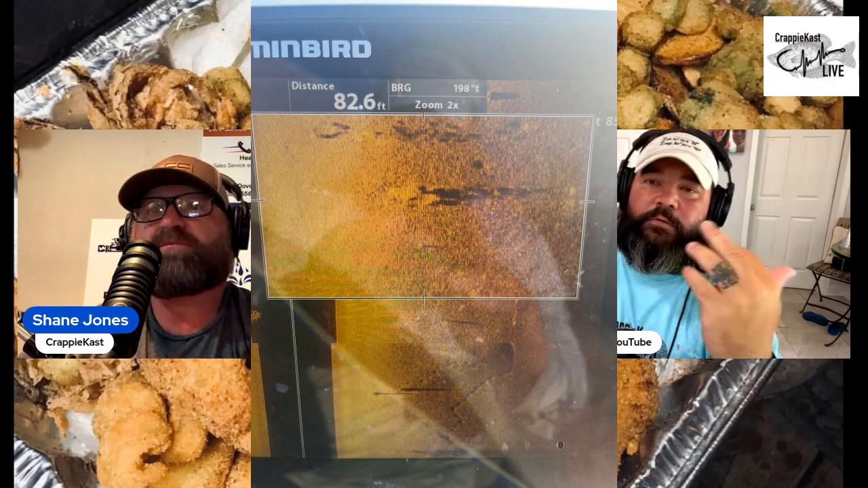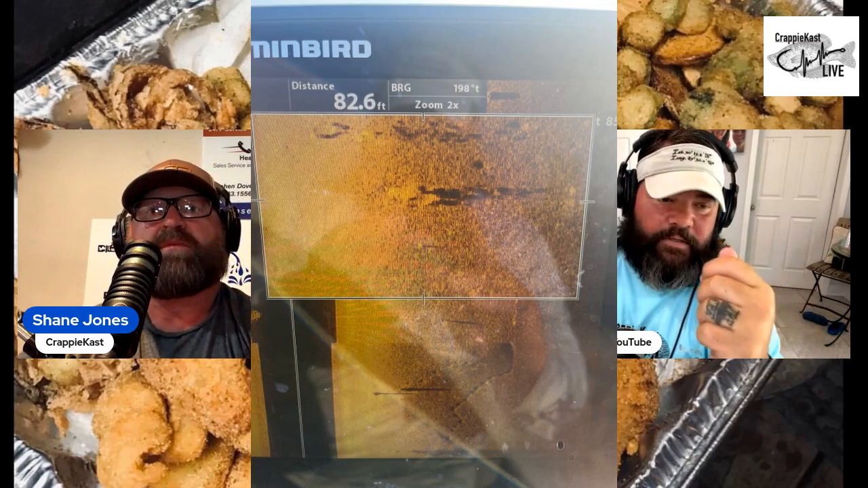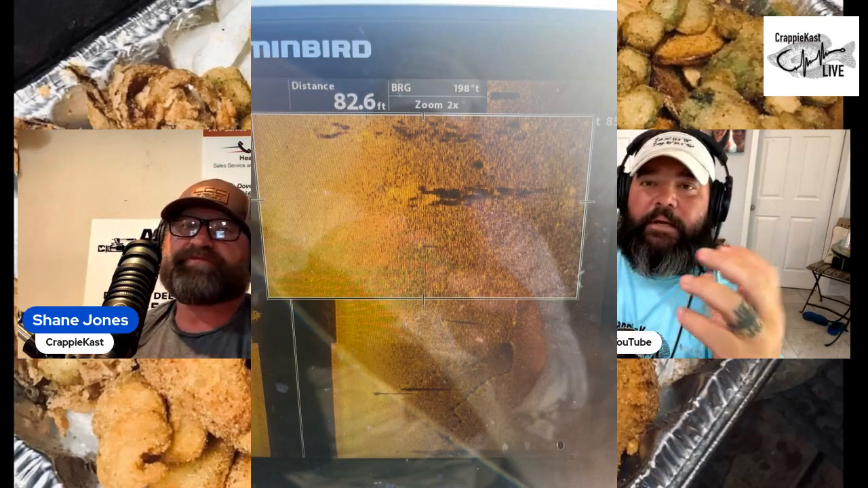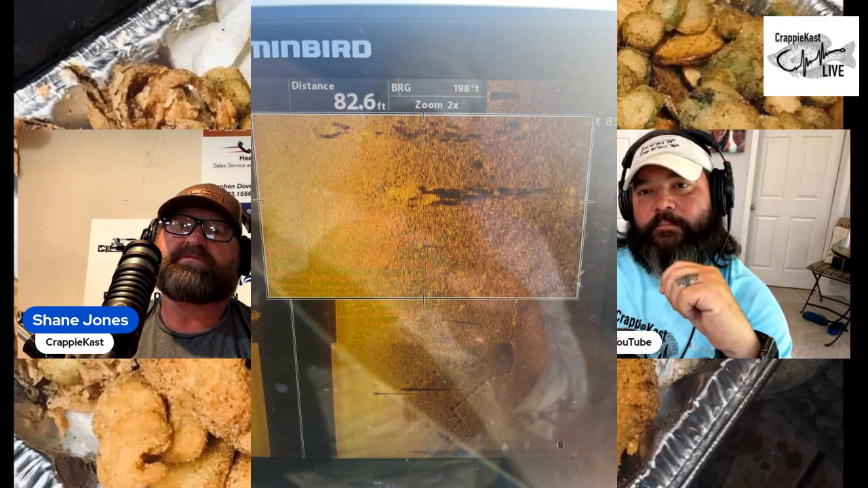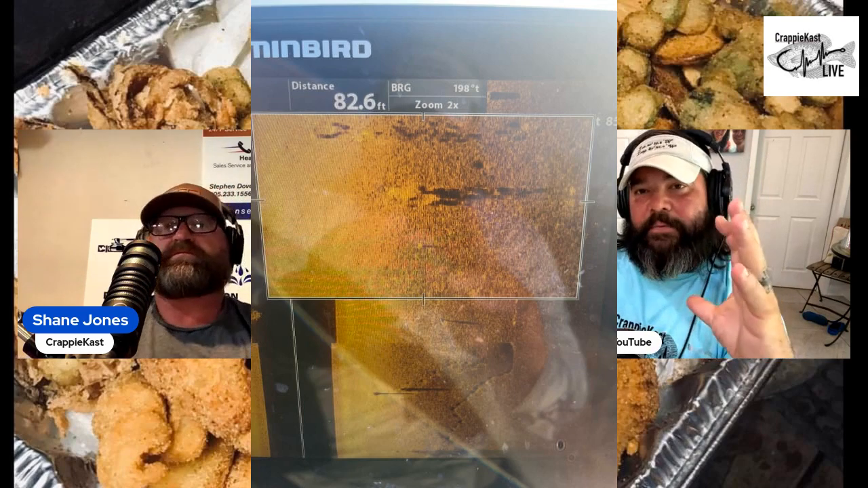You can continue to zoom in, I want to say twice or 3 times, and it's just like taking a magnifying glass to that portion of what you're seeing, and it makes it bigger. So sometimes you'll be like, dang, that kind of looks like something. You scroll over to it, hit plus, and it'll make that picture bigger.